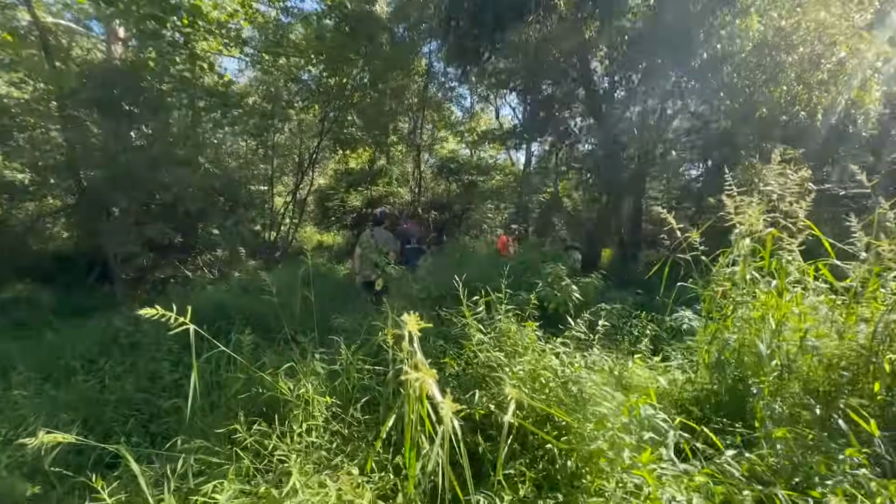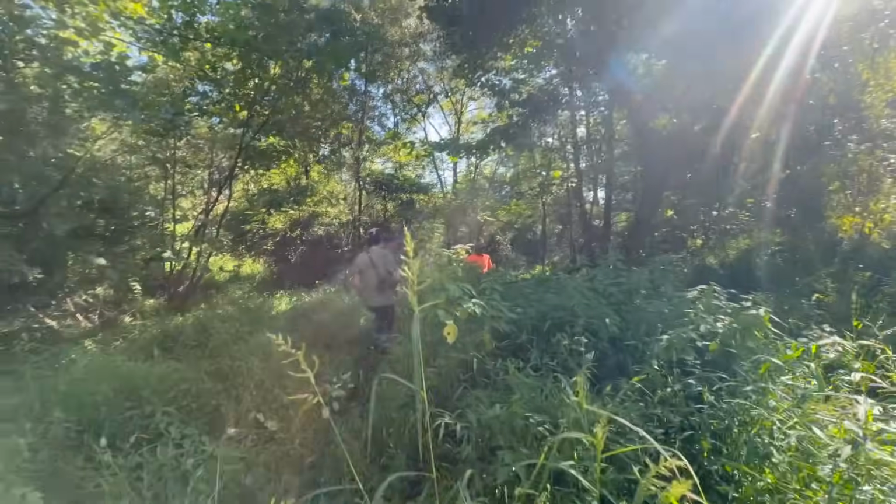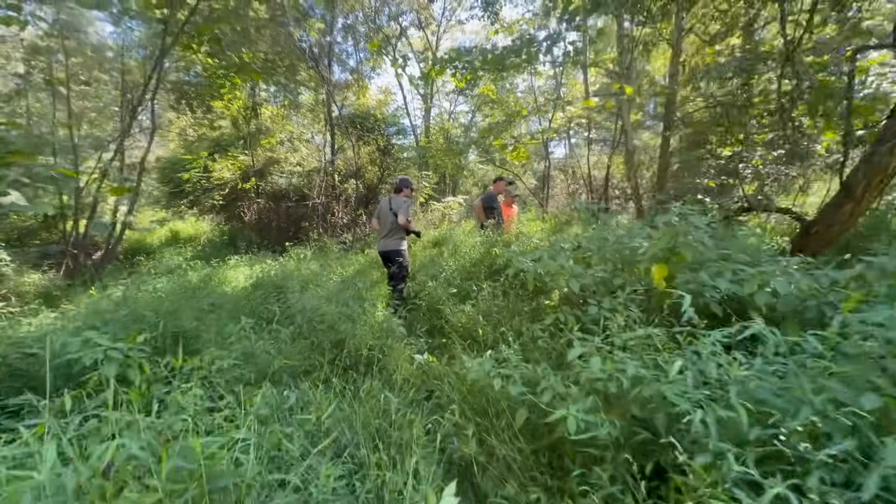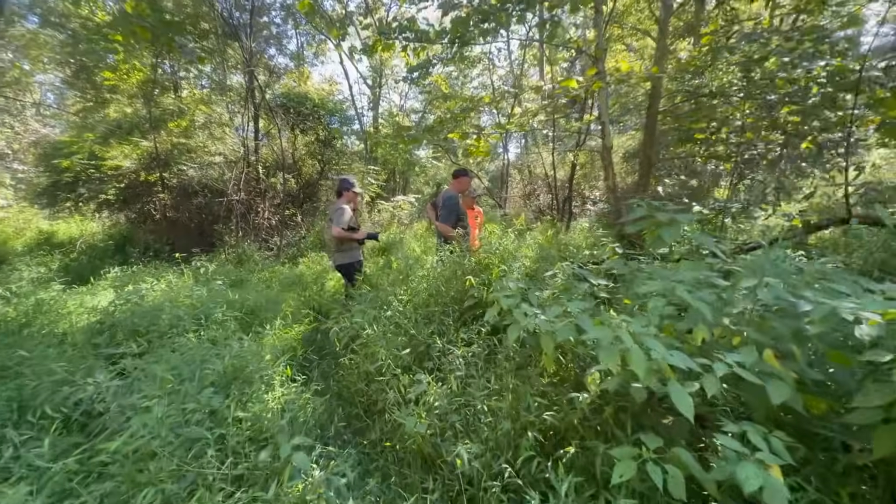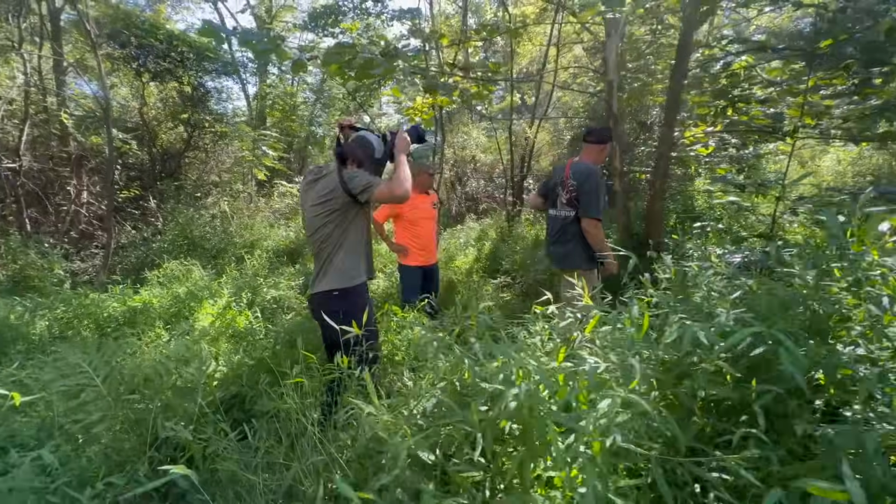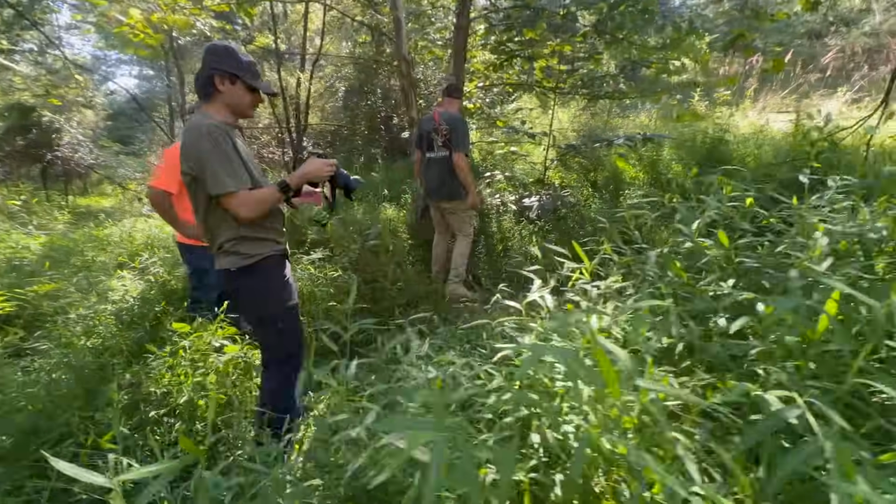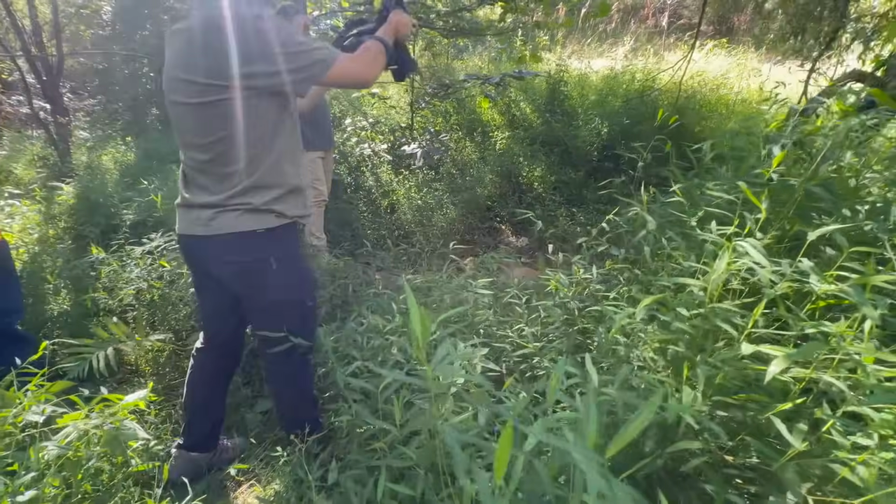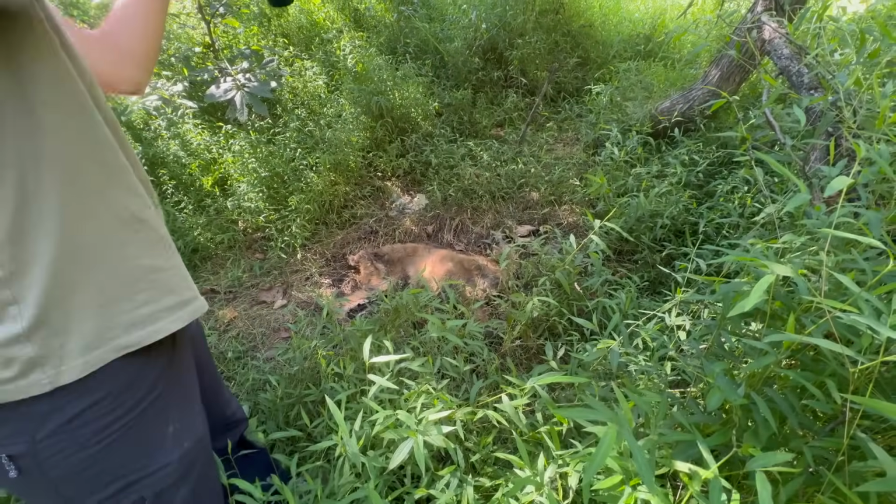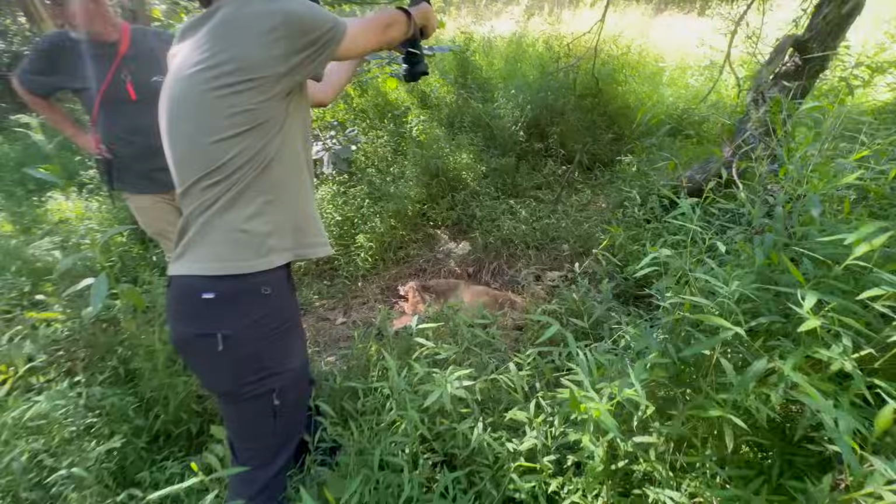Yeah, that fawn ran off. Now this one looks like maybe it could have been last year's fawn. I don't see spots. Yeah, stay out there. No, you're going to go find the live one. Don't do that. That is last year's. I can tell by the body size. But, man, you all got some little deer around here.